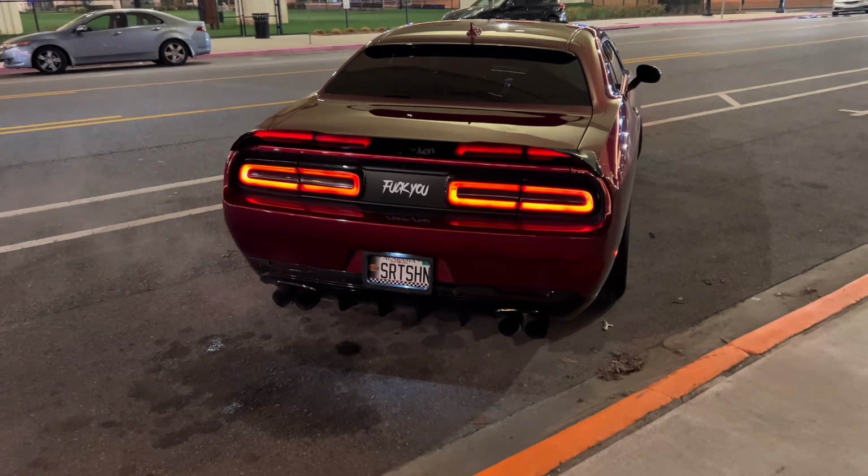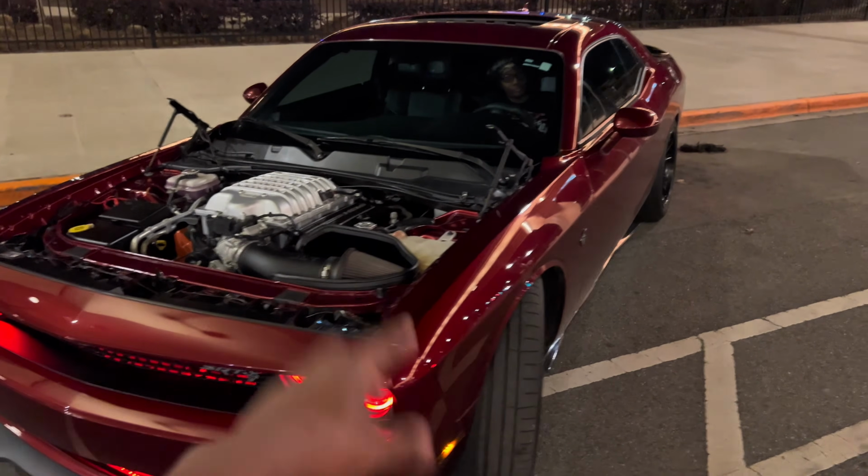I'm gonna give y'all some revs because I know I don't never be giving y'all no revs, so I'm gonna get my girl to rev the car out so y'all can hear how this sounds. All right, y'all go ahead and give me some revs.